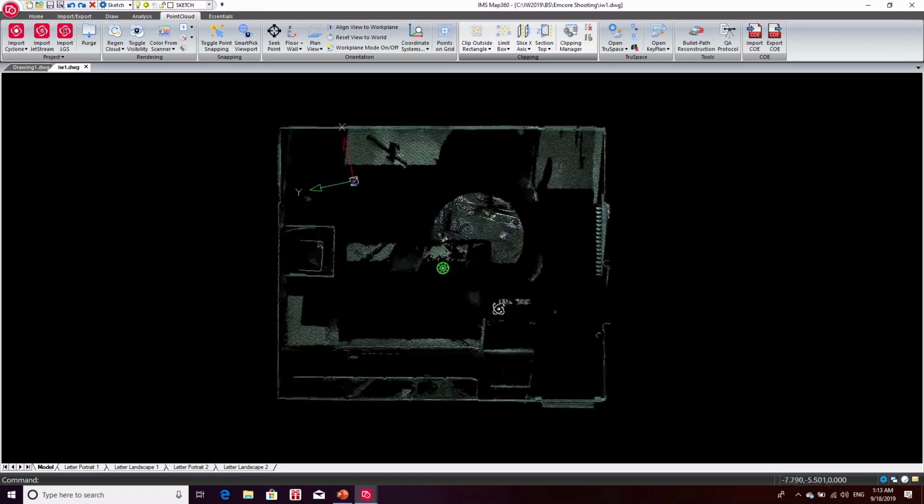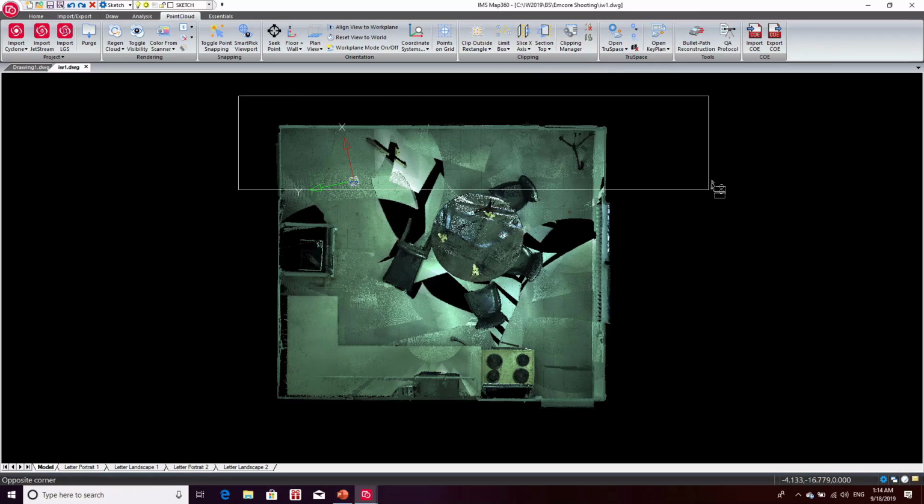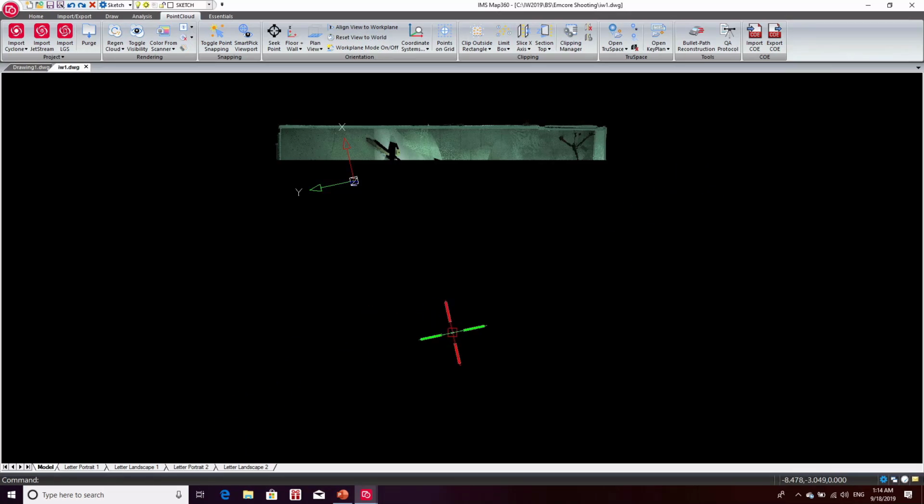I'm just going to look at it from the top view again, and I'm going to use one of my clipping tools to remove the points that are outside of this area so that we can focus just on the wall.